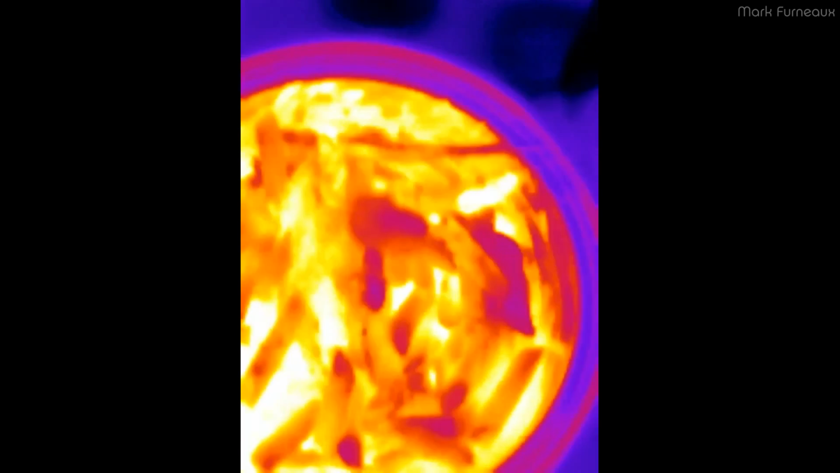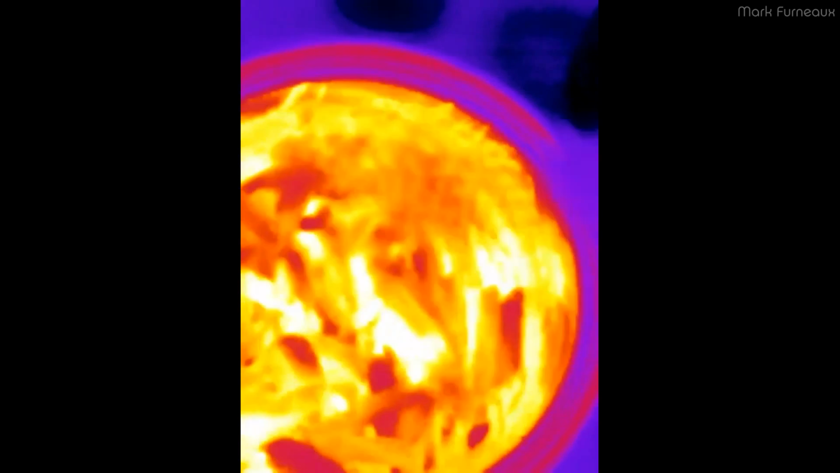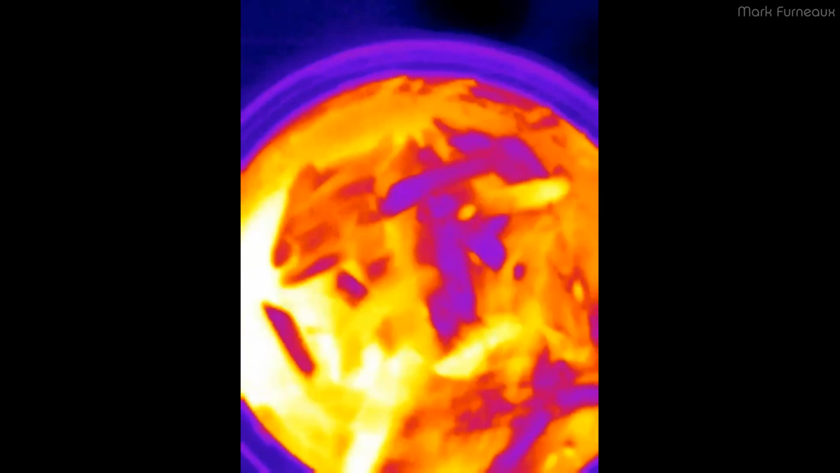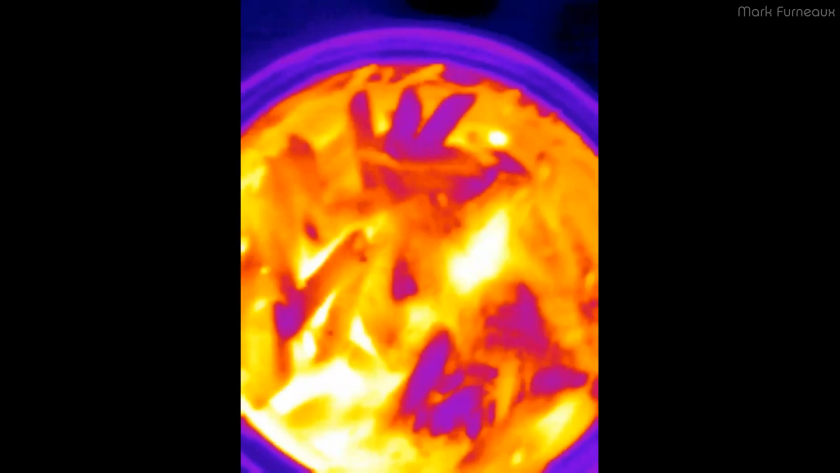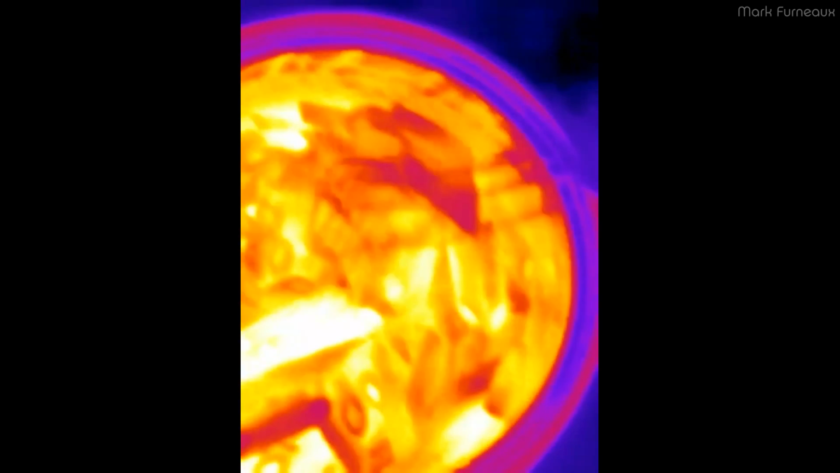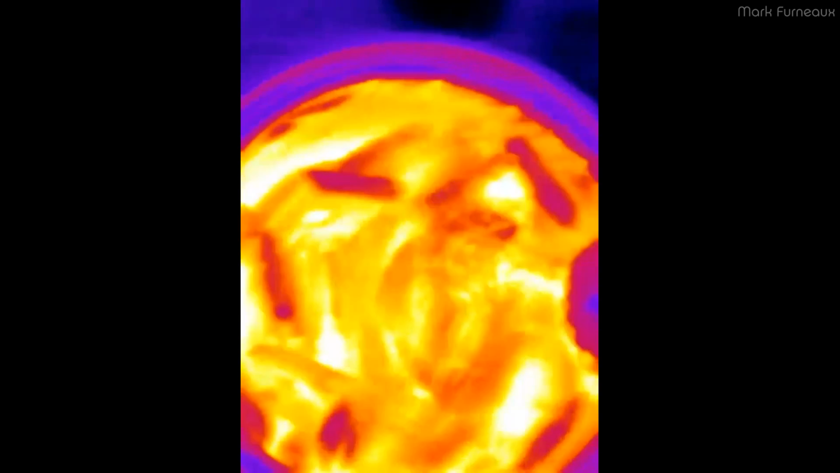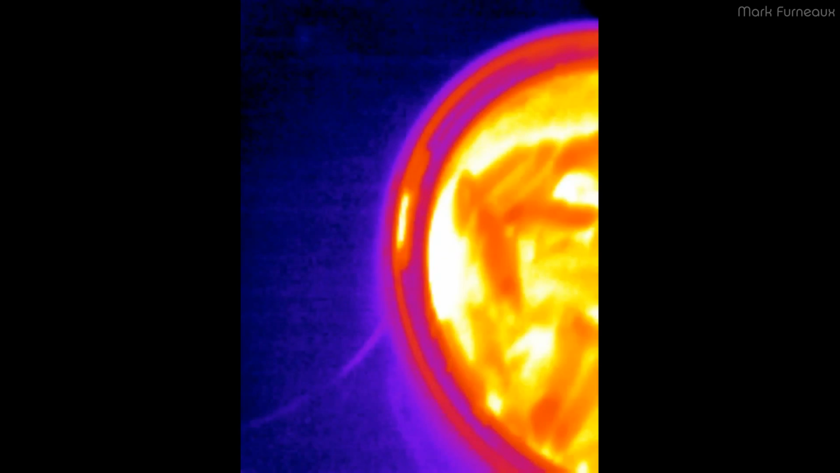So hopefully all these clips and this info was helpful, possibly if you want to purchase this camera or another thermal camera like it. I know there's a bunch of cameras on the market now. Of course, this is the lowest cost one. However, it has some limitations that some of the other products don't have.